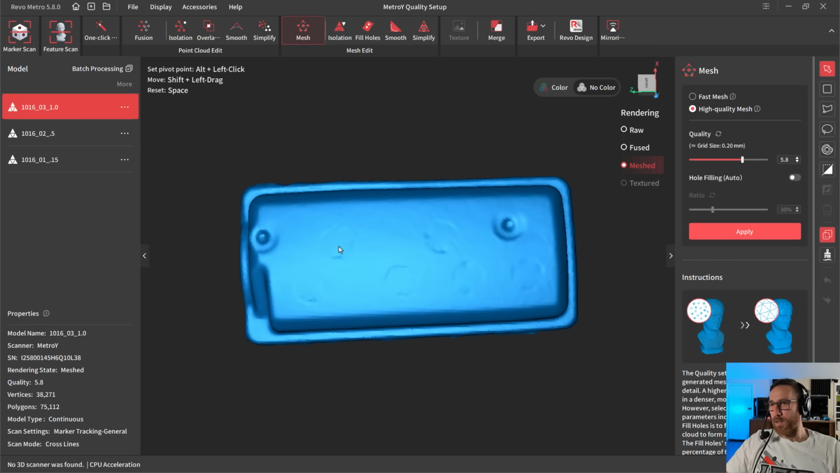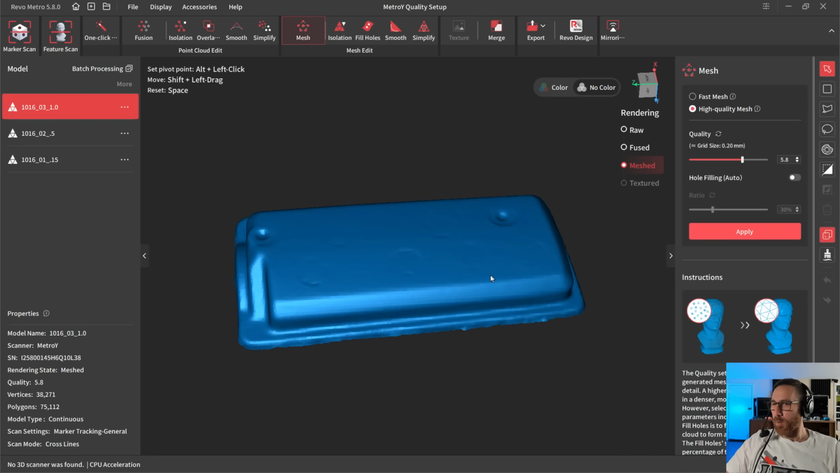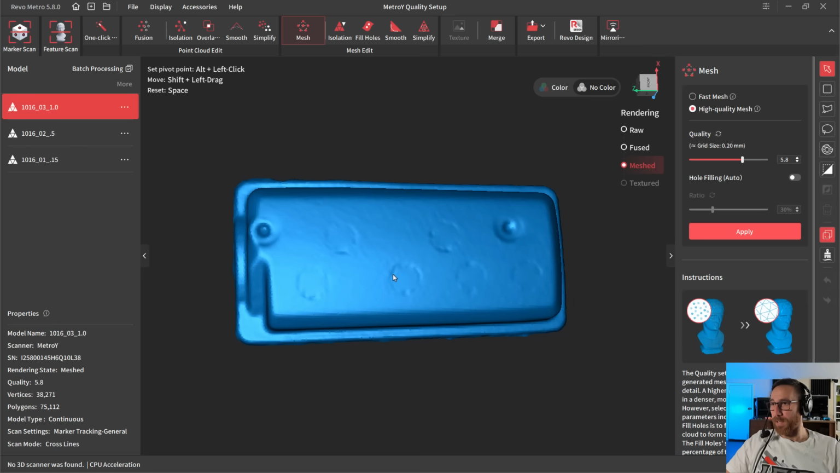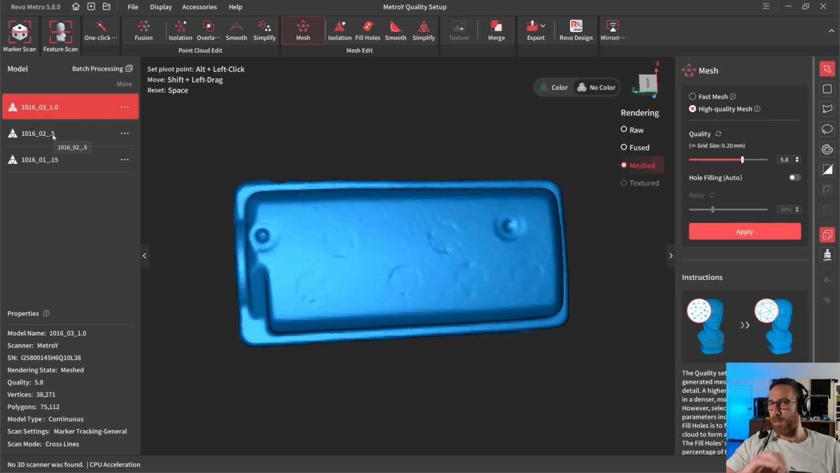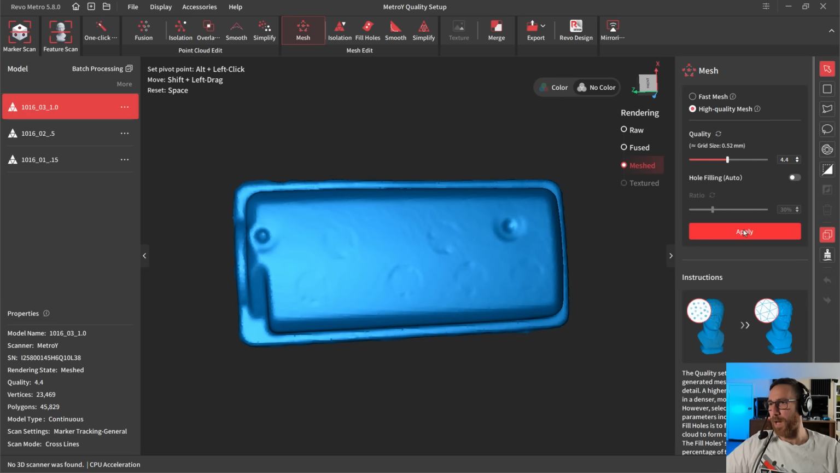Now that we're going to a file that was fused at 1 millimeter, this is where we're starting to see a big difference, right? When we took the 0.5 millimeter one, which was fused at 0.5 millimeter, and meshed it at 0.2, it still had enough data to make that work. Now we're getting to the point where we don't really have enough data to make it work. So in this case, the grid size probably needs to be higher, more like 0.5 millimeter, and we're going to redo the mesh. So it's going to overwrite the mesh back from the raw data.